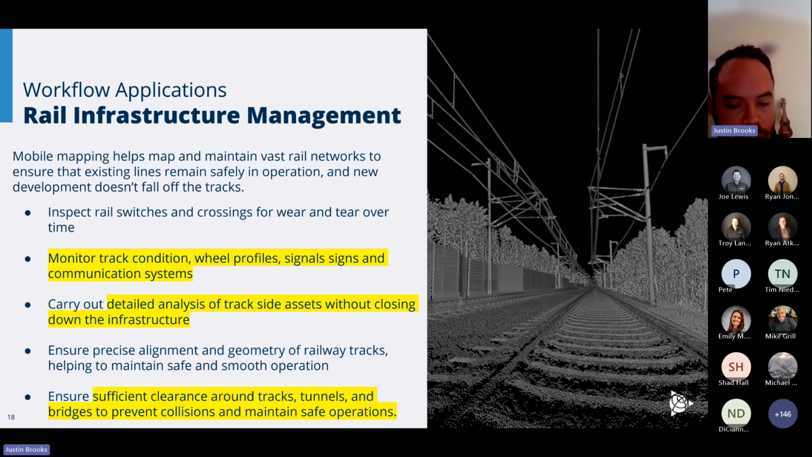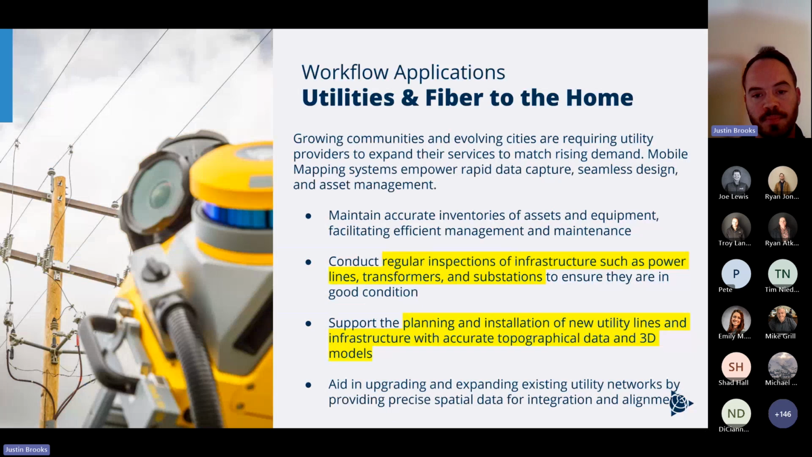So there's a lot of different information you can pull out with just a single pass down the rail without having to shut down rail operations, which can be very timely and very costly when doing things the conventional way. So a lot of times now you could throw these things right on the back of a rail car and capture everything you need to prevent any shutdown at all.